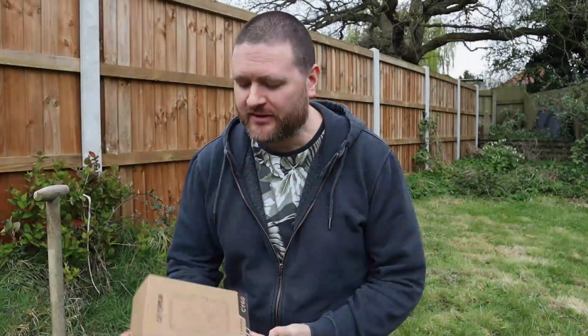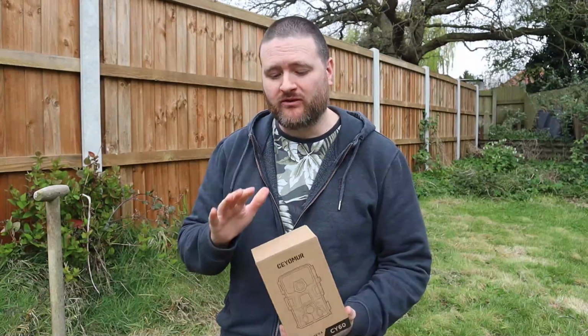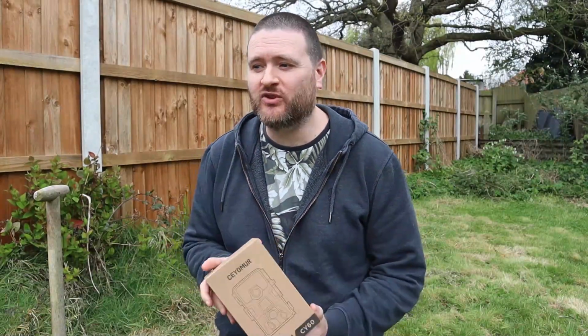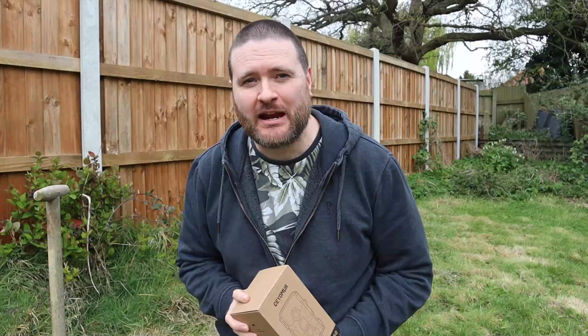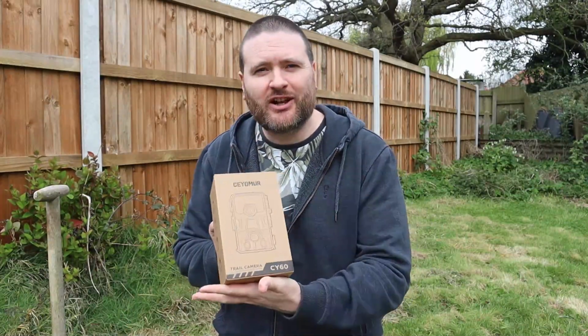Today I'm going to be trying out the Ceyomur CY60 wildlife trail cam. I want to see whether I can find any nocturnal wildlife, which is not something I can do with my regular camera. So I want to attach it to this pole here, and I'm going to try looking in my own garden to start with to see whether I get any nocturnal visitors. Well, let's take a closer look at what we get and then we'll hook it up to this pole.